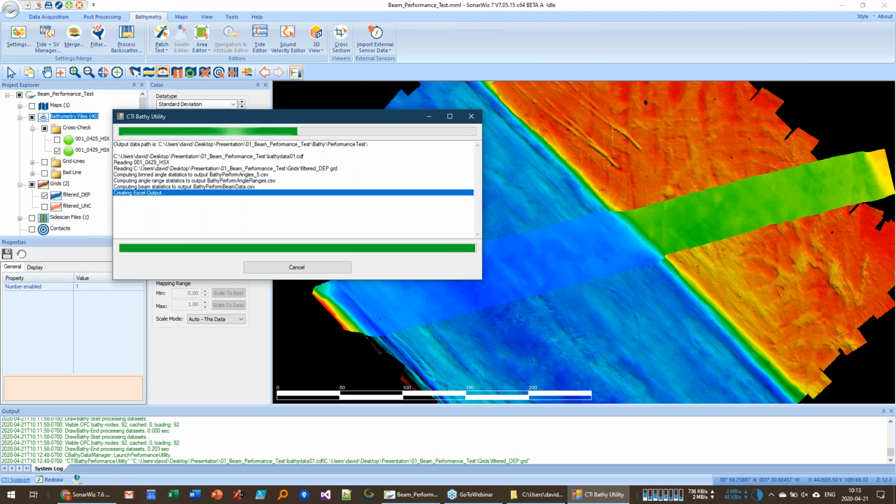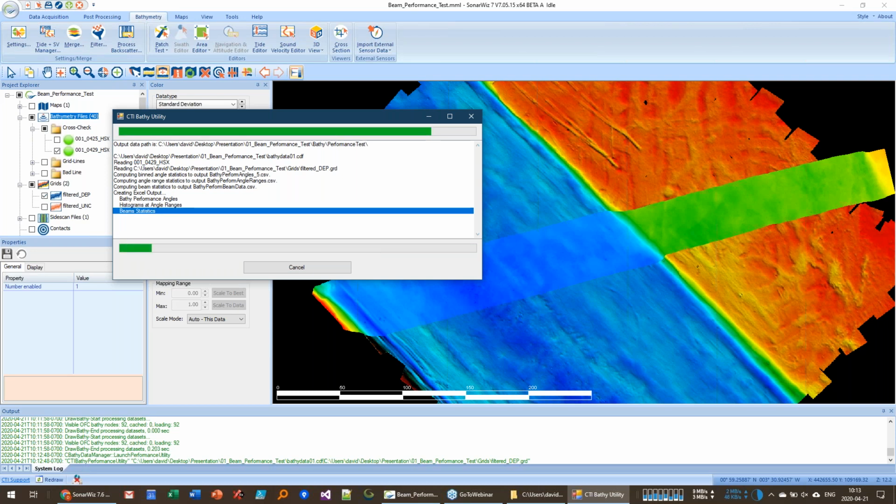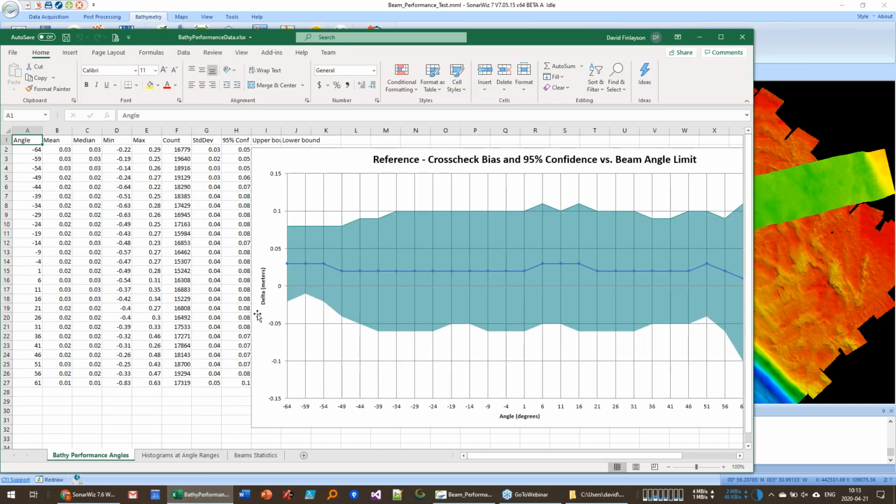The tool starts crunching the numbers. Initially, if you're running SonarWiz without Microsoft Office installed, it creates 3 text files. If you do have Office installed, it will load all of these statistics into Excel and actually create the graphics for you. So that's what I'm going to show you here, Microsoft Excel. So here are the results. I'm going to close this now and go to Excel.